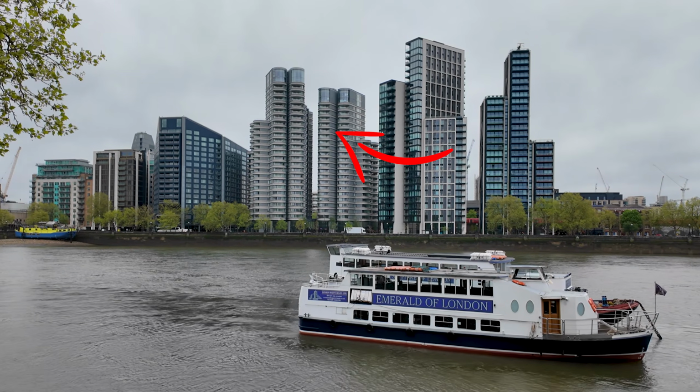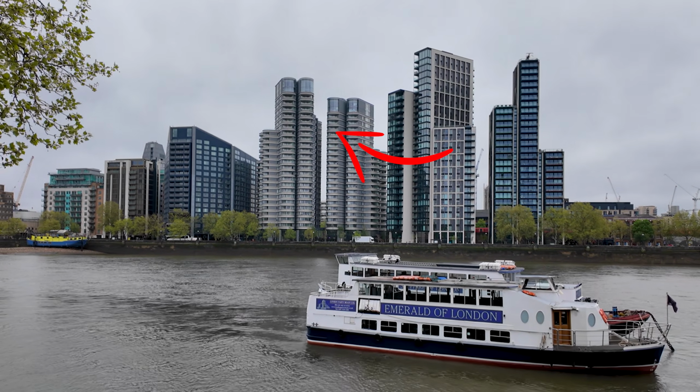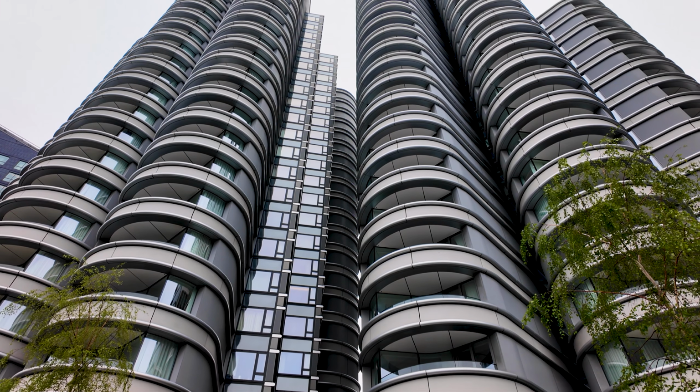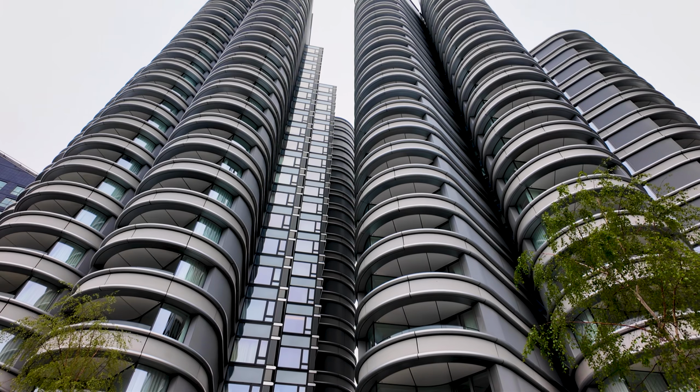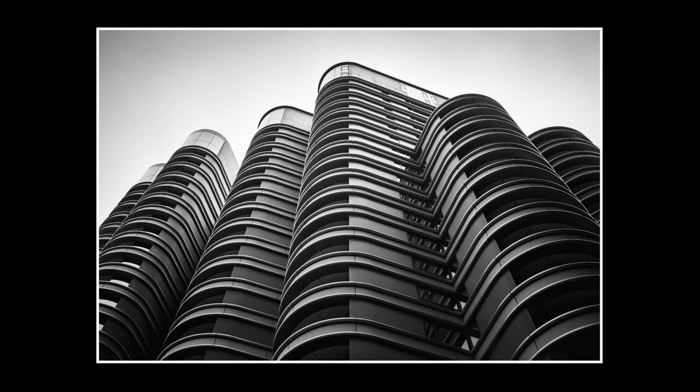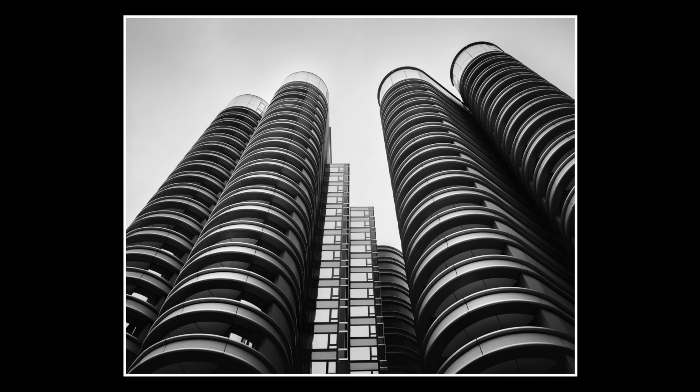Those curly buildings over there are where I'm going to go and stand underneath and hopefully shoot upwards. It's really when you get to look up from down here that things start getting quite interesting. I know I do need a darker sky. However, lots of selections went into drawing the eye towards the tops of these buildings. Editing these was far more complex than I thought it was going to be.